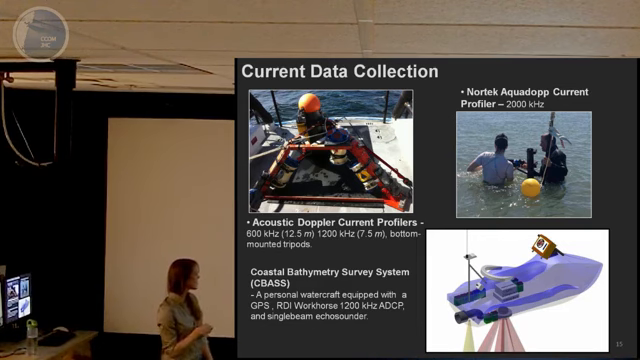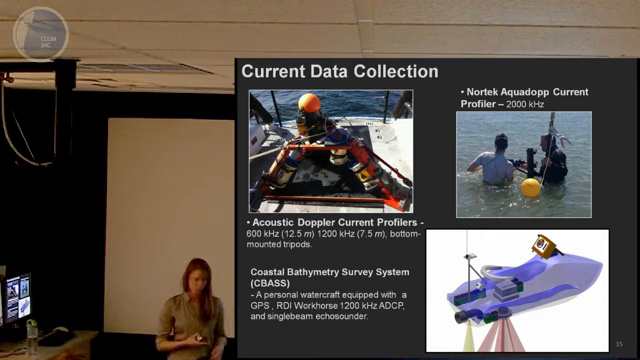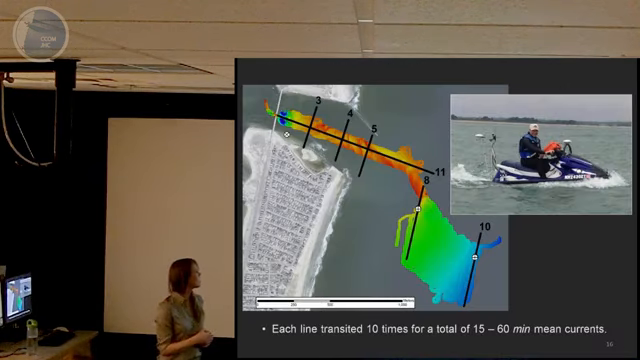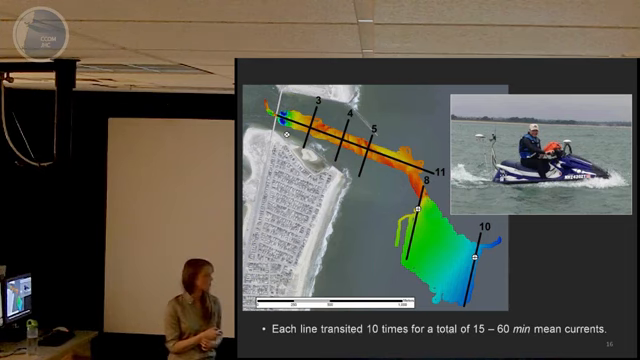And we also collected currents using the Coastal Bathymetry Survey System, also known as the CBASS, which is a personal watercraft equipped with a GPS, an ADCP, and a single beam echo sounder. So we collected currents along transect lines oriented along channel and across channel.